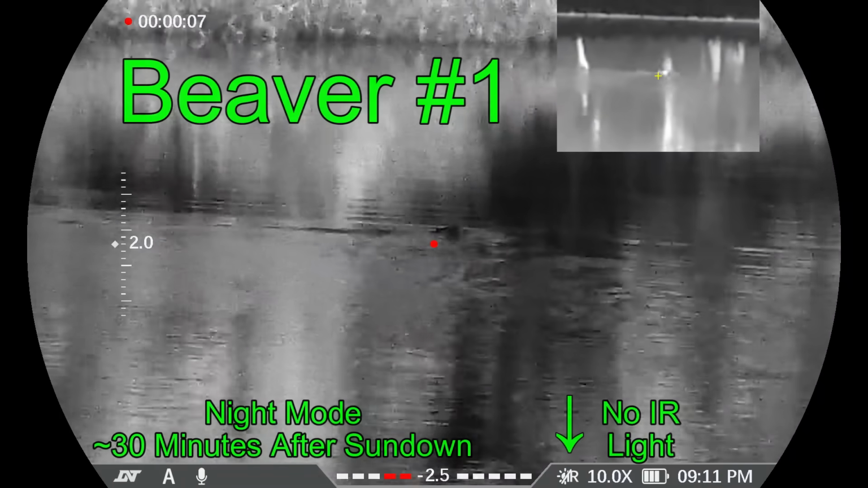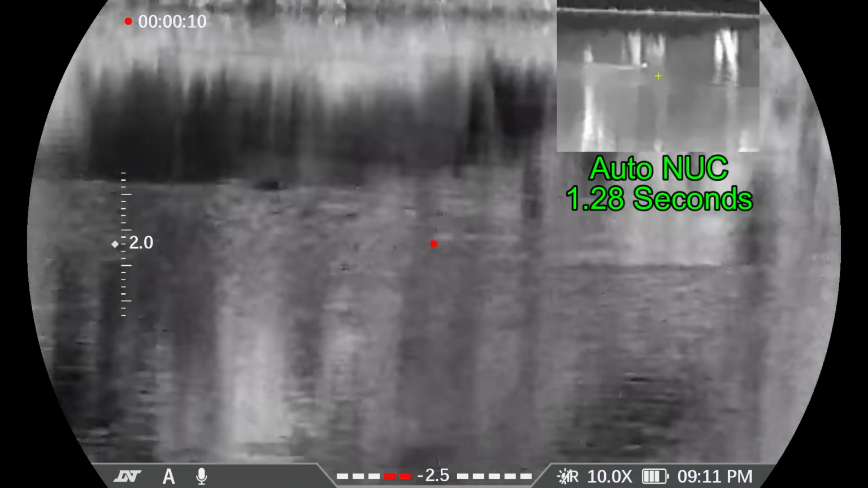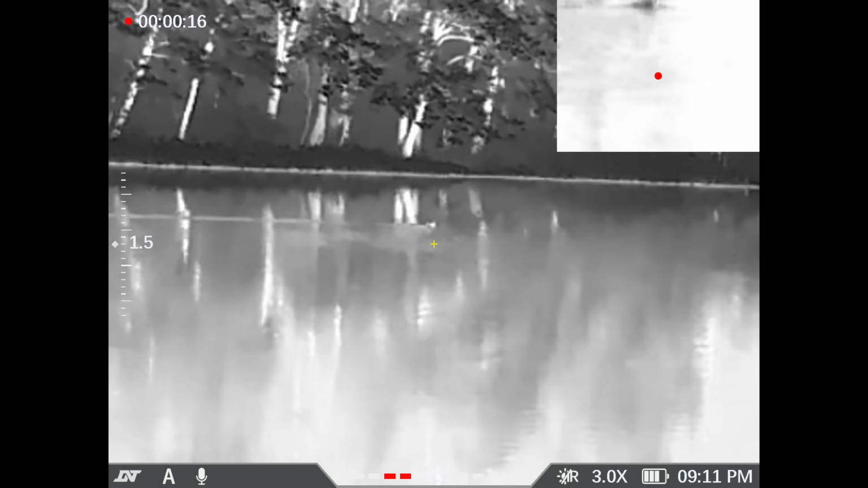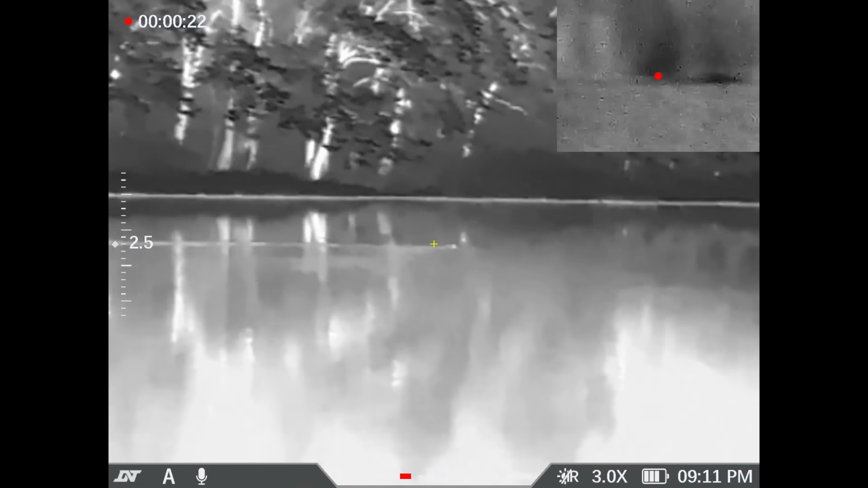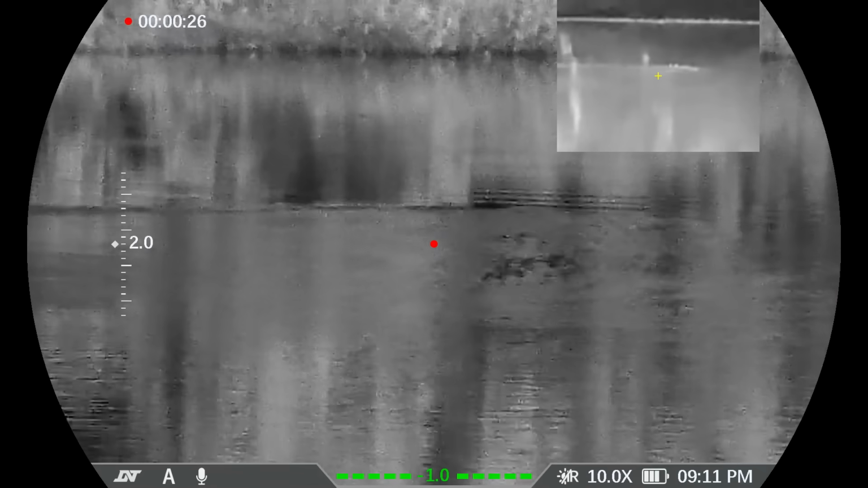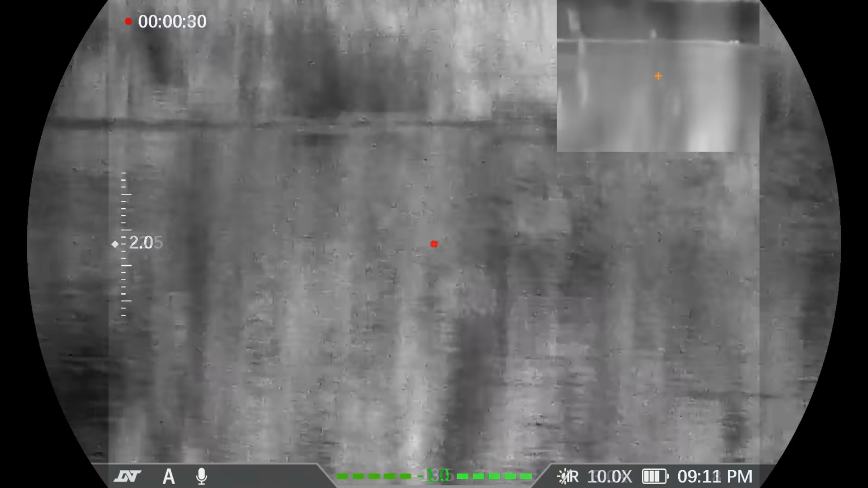I'm at the Beaver Lake property. This is Beaver number 1. And I'm not using any IR light at this point. Just in night mode. Now I'm in thermal mode. Watching the beaver swim away. I started off on this property shooting beaver, then changed over to shooting hogs, and I've shot a lot of hogs here. But the beaver keep coming back. That one we're going to see later.